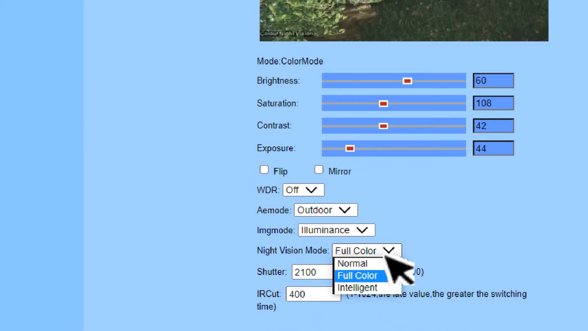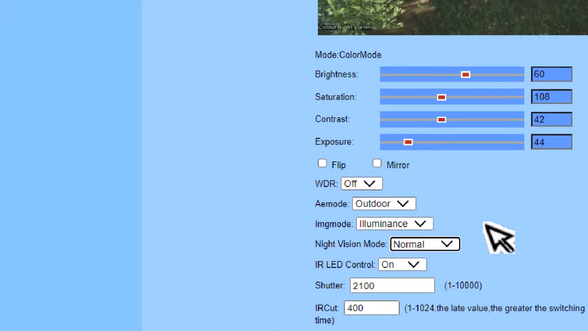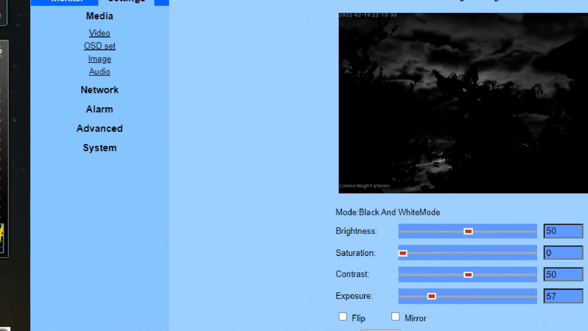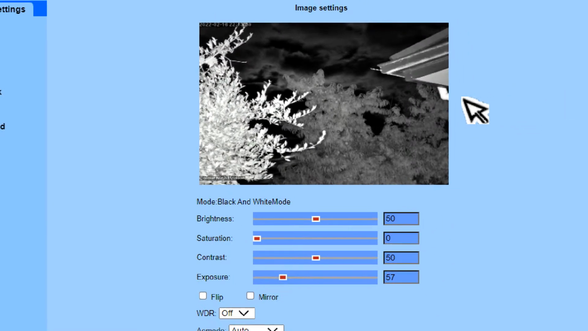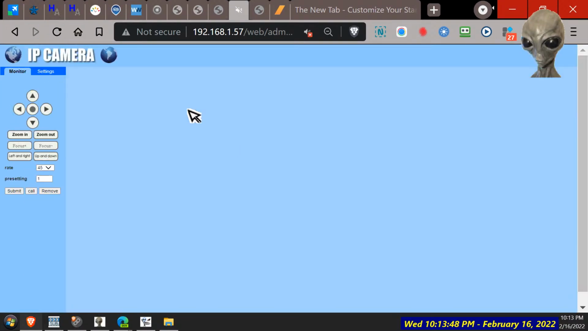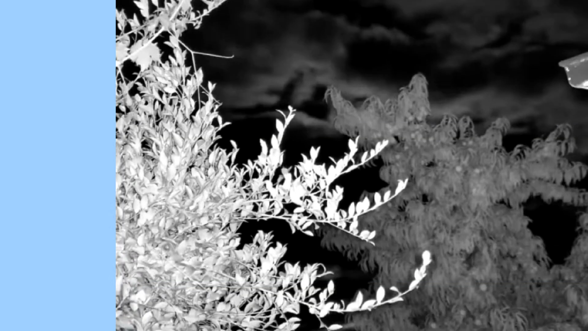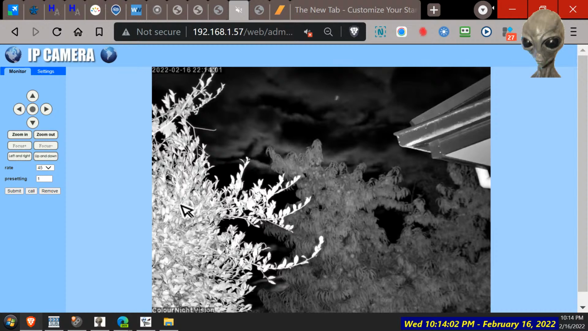Luminance, full color. Shame it has just got black and white there. Is that black and white now? Black and white, here we go. Took a wee while to adjust there, didn't it? So yeah, we should be able to see more of that. Doesn't look as nice though, does it, when you see the green. It seems to be more overexposed too, isn't it?